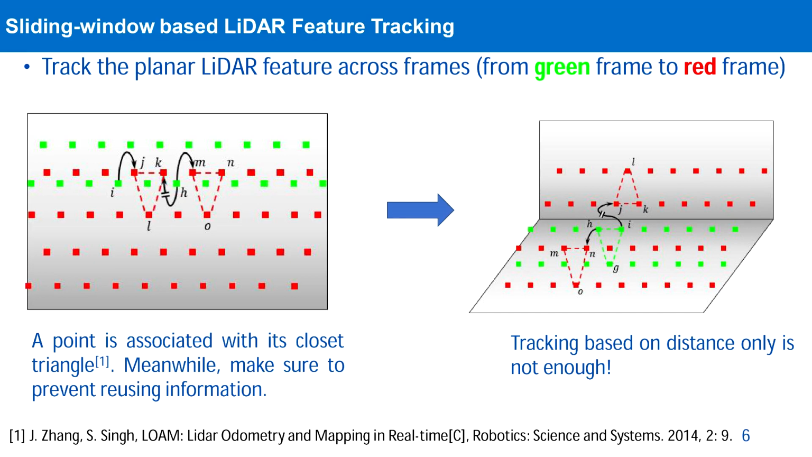Here we have a simple example of tracking planar features from the green frame to the red frame. Inspired by LOAM, we first extract planar LiDAR points with low curvature. A point I in the green frame is associated to its closest triangle GKL in the red frame.